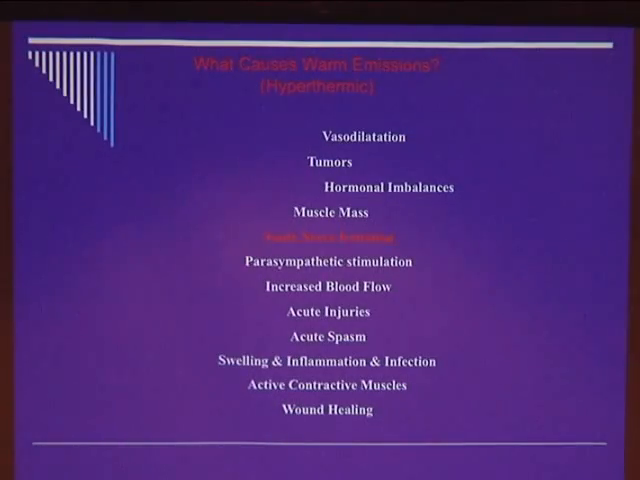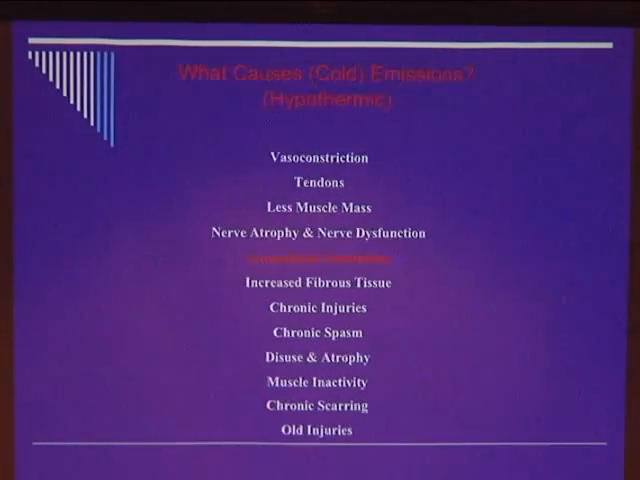So hyperthermia comes from this list. If you do a thermogram on a patient with a new complex regional pain syndrome and you have an acute nerve irritation, you've got a hot entity, limb, whatever it happens to be. If it's not, sympathetic stimulation causes it to be cold. And that time frame thermographically is about 6 months.